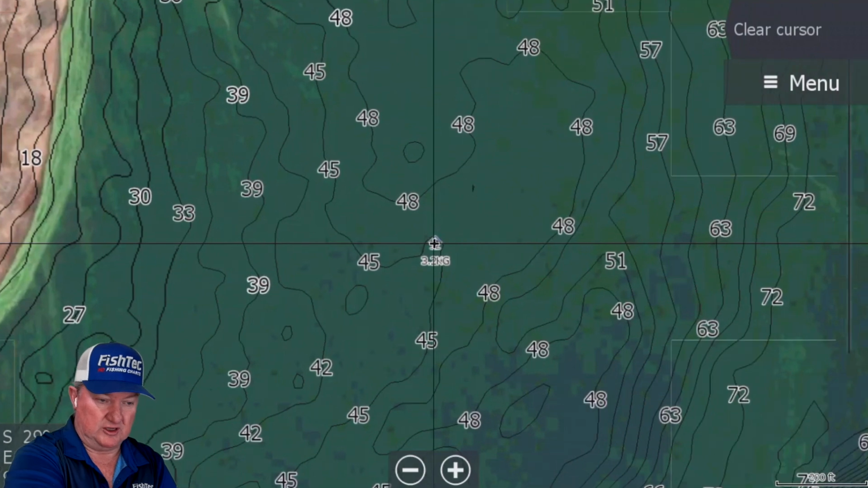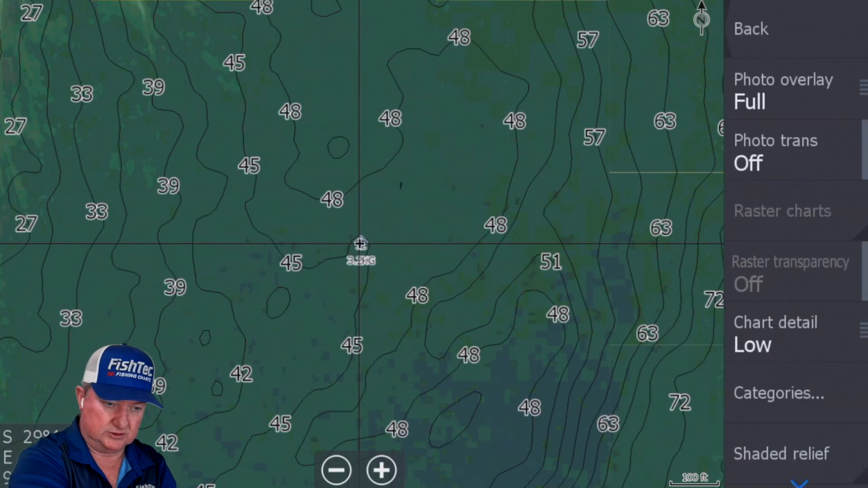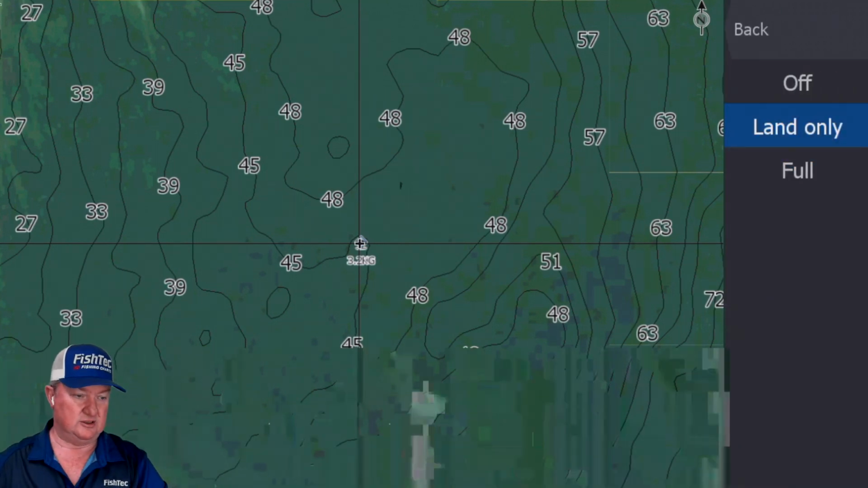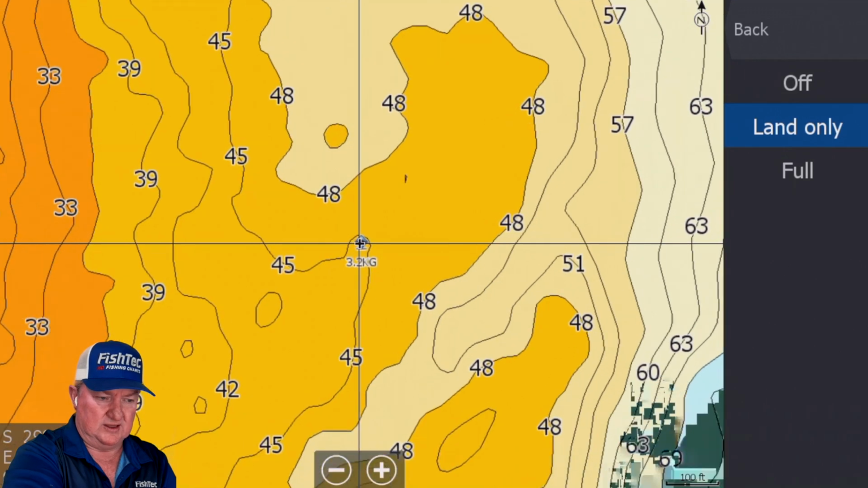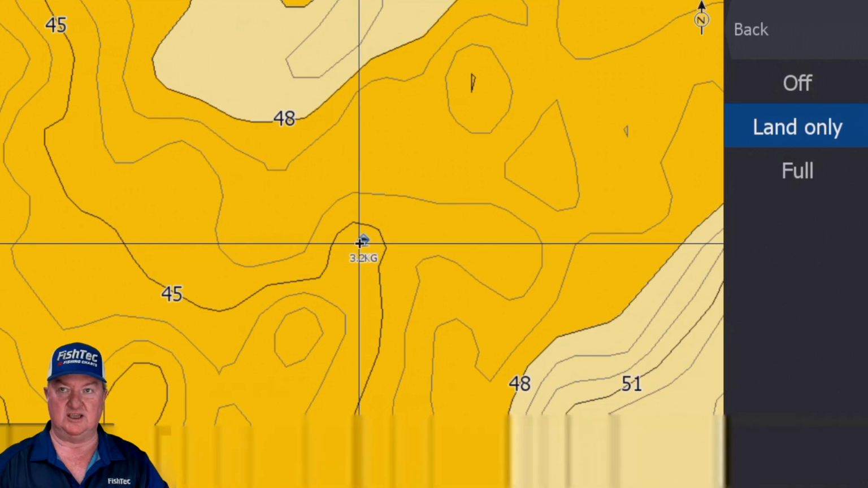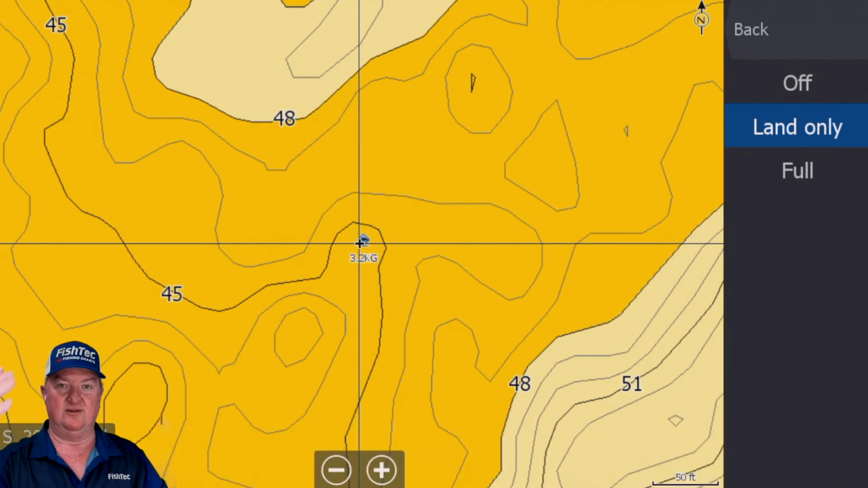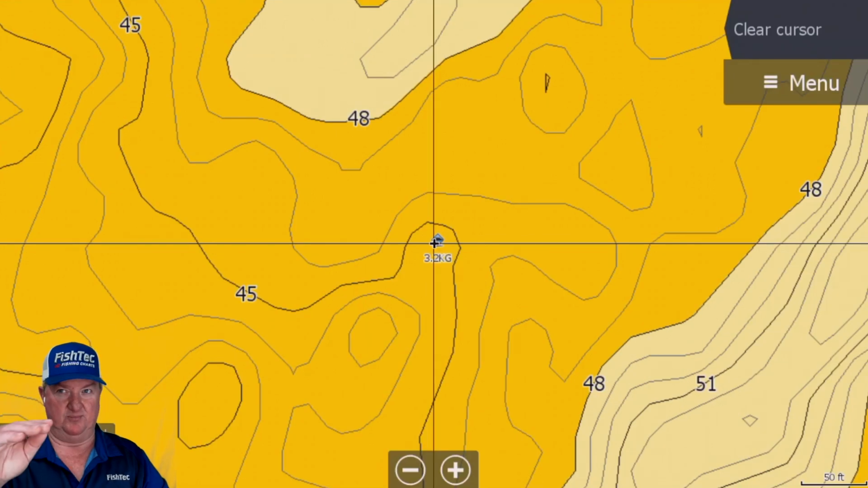And if you were just looking at the contour chart, so let's go here and we'll go to more options, chart options. We'll make that land only so we get the colors back. You can clearly see there's some form of a little point. Something caused the sonar to hump there slightly, as you can see. But if you've been watching this video from the beginning and you saw that little hump there with the tree on it, your mind is going, I know exactly what's there.